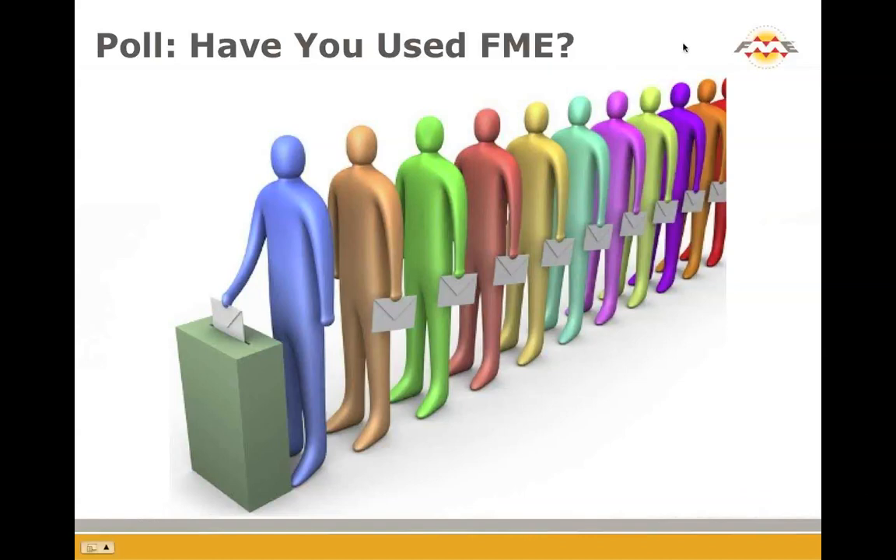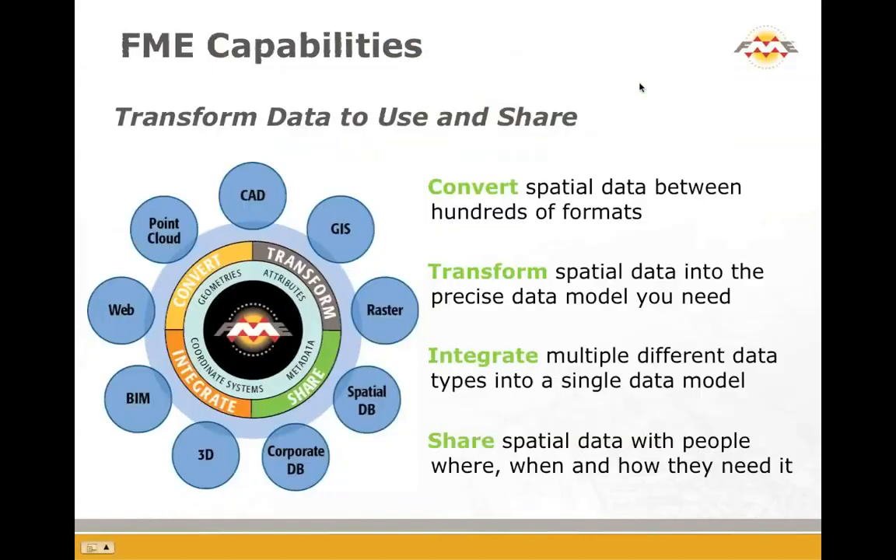Since over half of you aren't familiar with FME or don't use it: FME is a product that sits in the middle between a wide variety of different data formats and provides you the ability to convert those formats from one to the other, but more importantly to rearrange the data on the way through so that when it gets to the destination it is exactly what you want. You can also integrate data, bringing data from a variety of different formats together. And lastly, why would you want to do this?